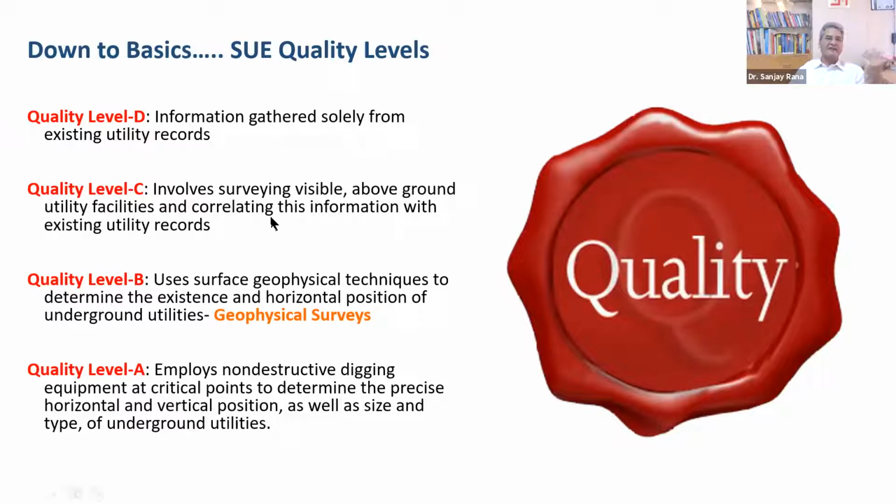Then comes quality level C, which involves surveying visible above ground utility facilities and correlating this information with existing utility records. So this is where you take your land surveyors into the field, you look at the manholes, the water valves, the chambers, junction boxes, and then with that you try to make sense of how the utility is going. Now, worldwide, studies have shown that even with quality level C information, which was the last stage before SUE came into the picture, around 40% is the omission rate. 40%. Now that's big. So you cannot really afford to live with quality level C, but this is what was there until SUE came into the picture.